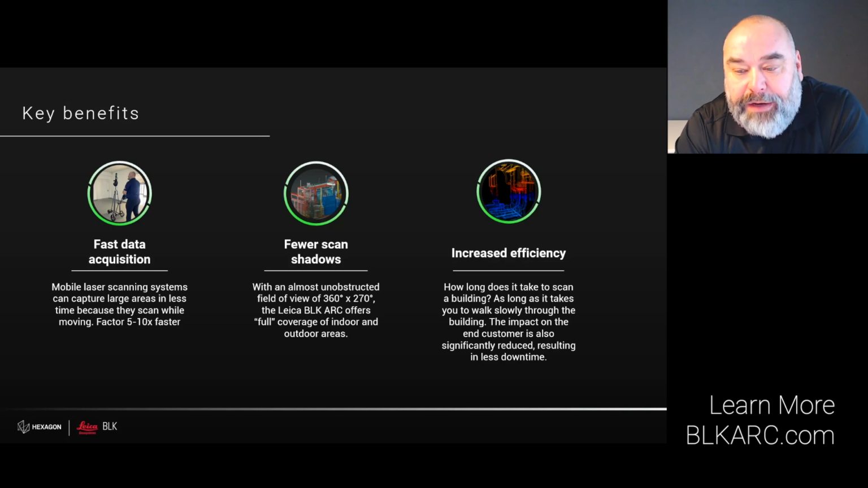This is not only an advantage for the user to get more done in less time, it also means shorter interruptions for the client. For example, the production lines. Customer feedback has shown that capturing detailed and precise spatial data is up to 10 times faster than with conventional laser scanning. The BLK ARC also offers mobile and stationary scanning capabilities, something previously unavailable. It delivers high quality, accurate, and dense data sets.